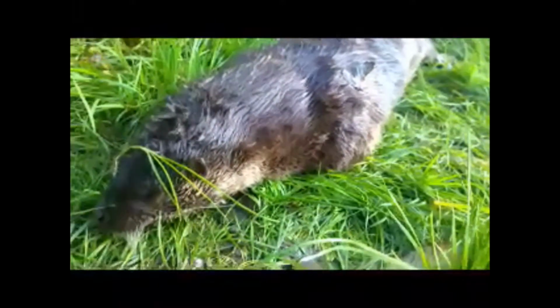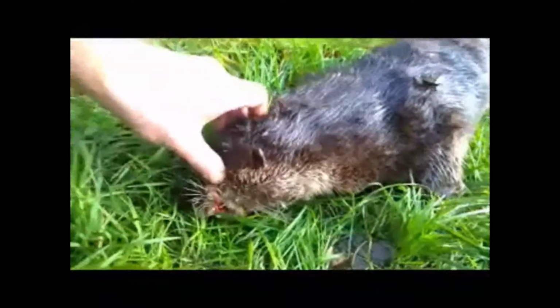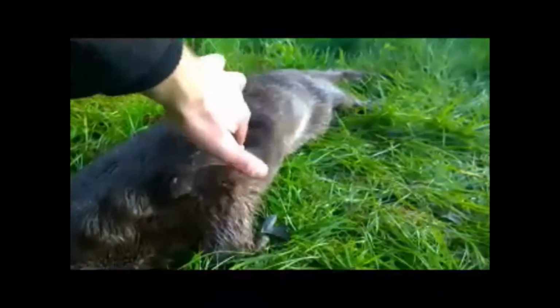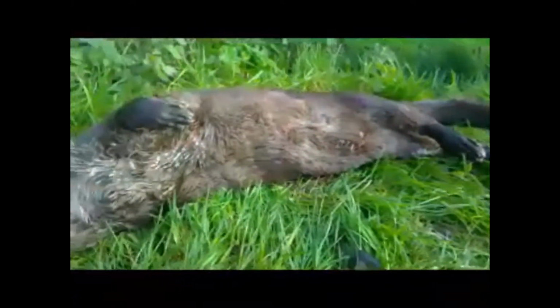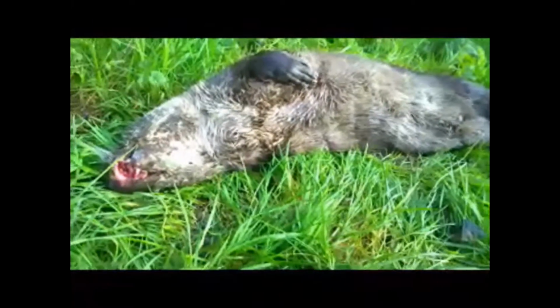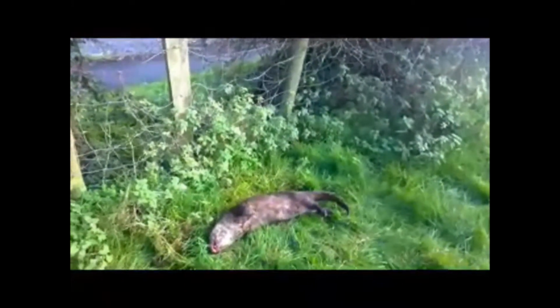He's still in quite good condition. Although he's dead, there's going to be samples and tests done on this in Cardiff University. Poor creature. Doesn't seem to be underweight. Unbelievable. Unbelievable. That's 5 now within a year.